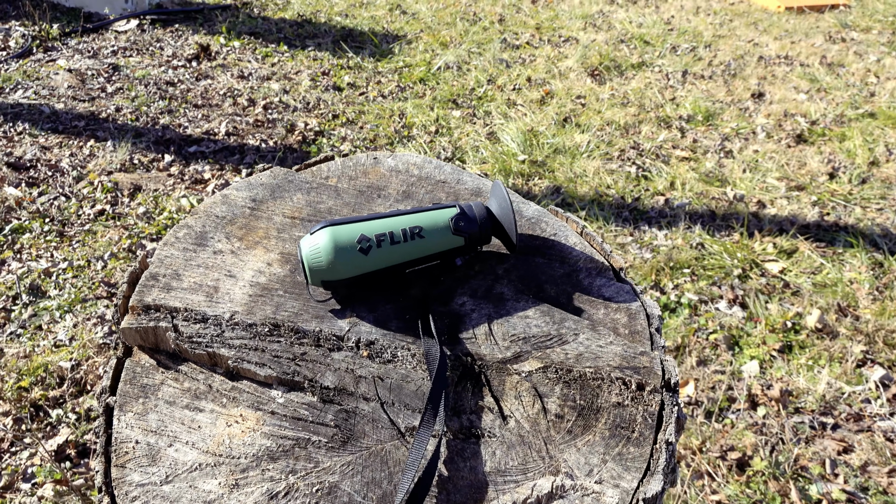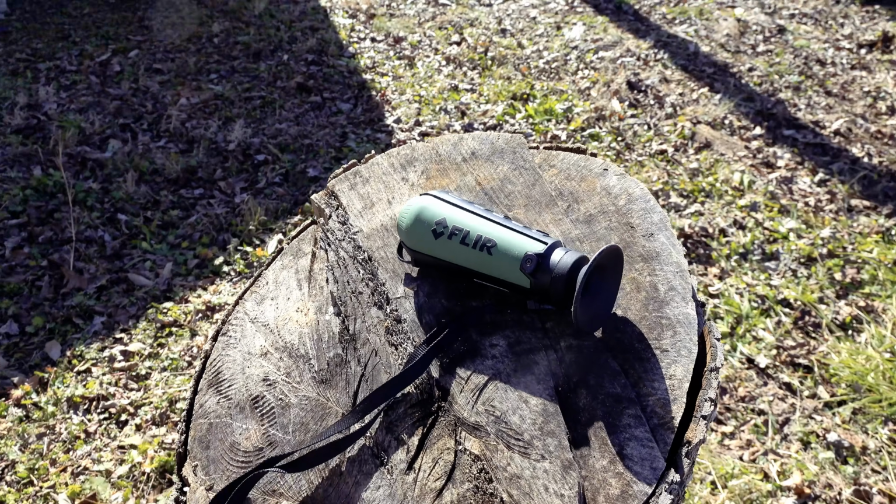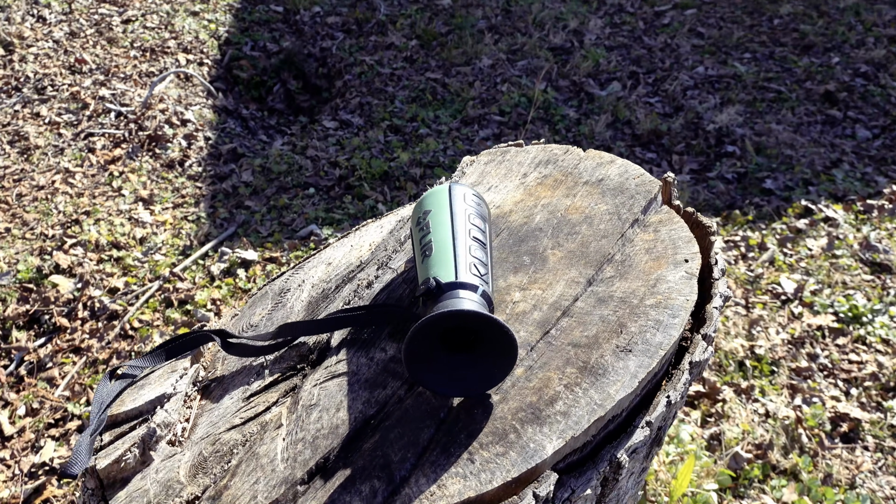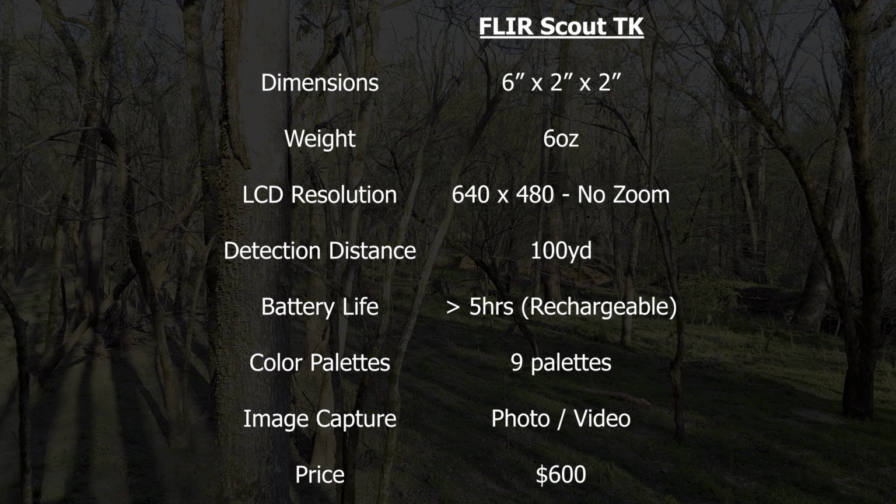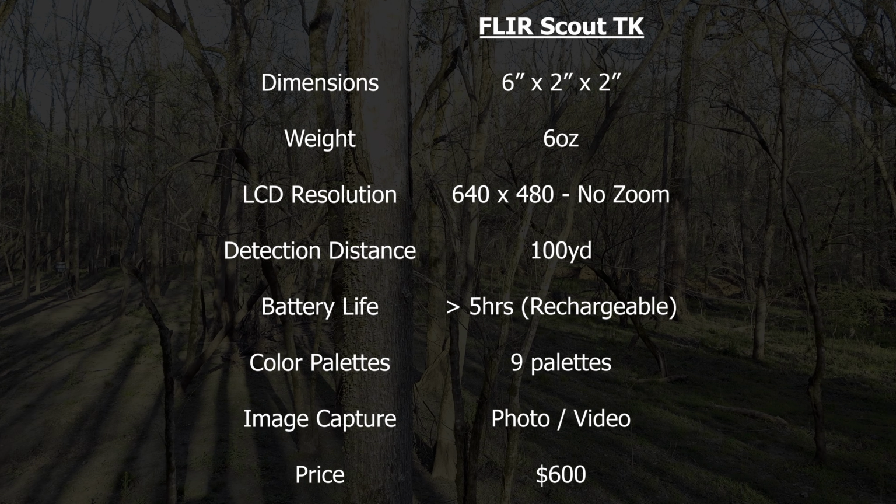So now I'll walk you through the basic specifications of the FLIR SCOUT TK Thermal Monocular, and then I'll do a side-by-side comparison with a comparable brand. It's a fairly compact unit, 6 inches long, 2 inches tall, 2 inches wide, and weighs only 6 ounces, so it's easy to carry around.